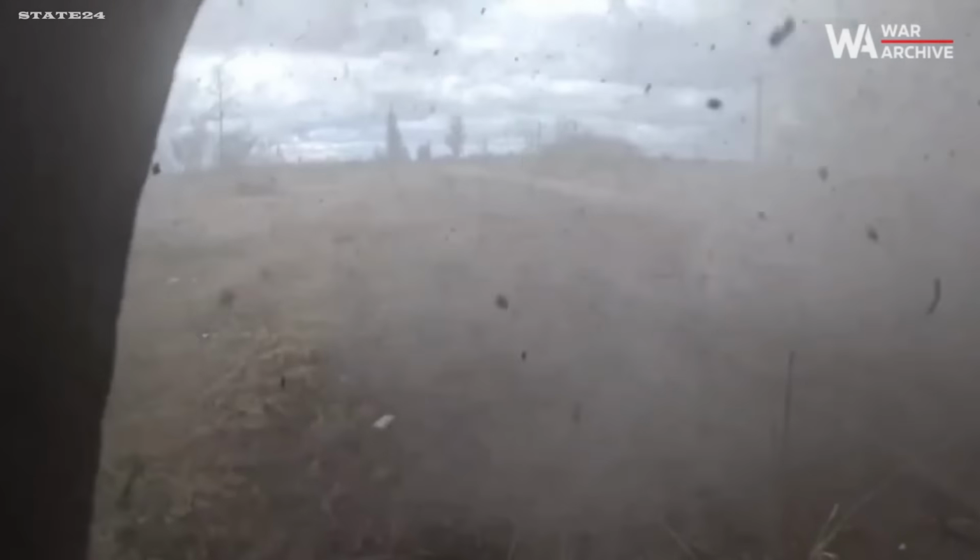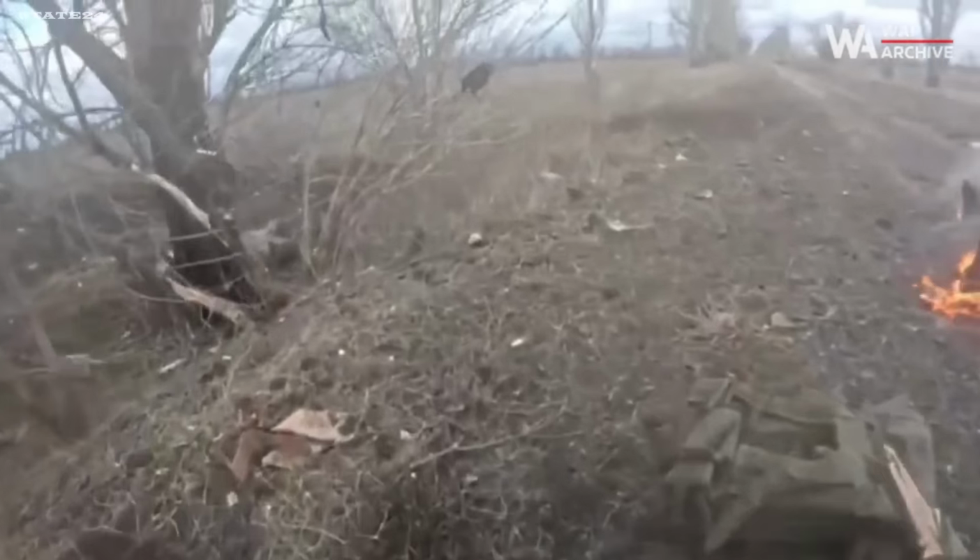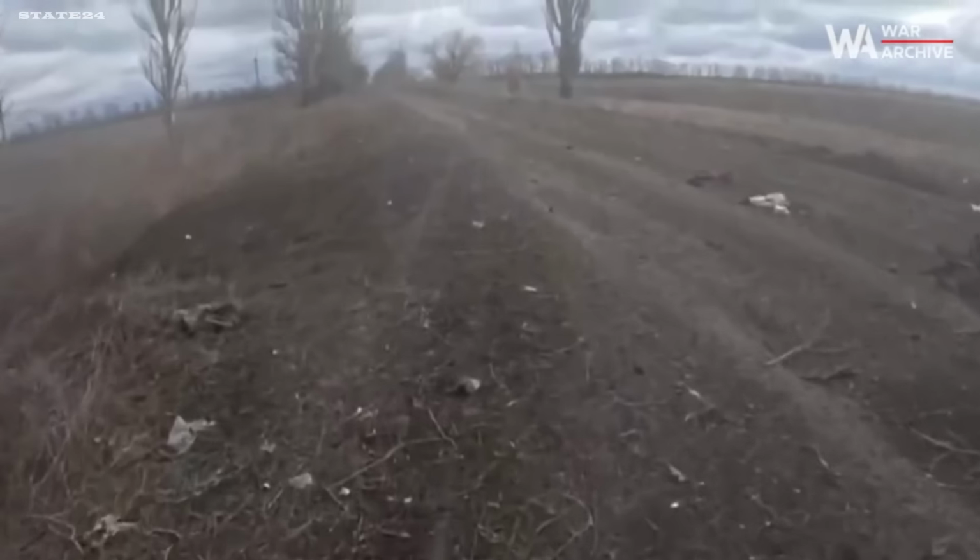In this footage, a Russian SUV hit an anti-tank mine and was blown to pieces. You can see the wreckage, with smoke rising from it, in a field about 100 meters away. The cameraman was lucky, of course, but he's definitely going to suffer from a concussion.